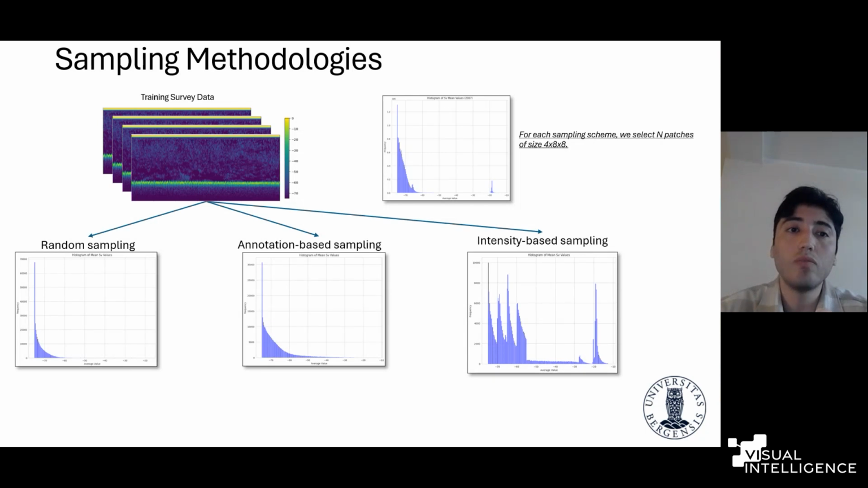First, for the training survey data, we extracted all non-overlapping patches to understand the distribution of the data, actually. And then we assume that the variation within a patch is correlated to the mean values of the patches, like the energy mean of the patches. And then we calculated each of them and we show the distribution of the training data. We just wanted to see what kind of distribution we have.